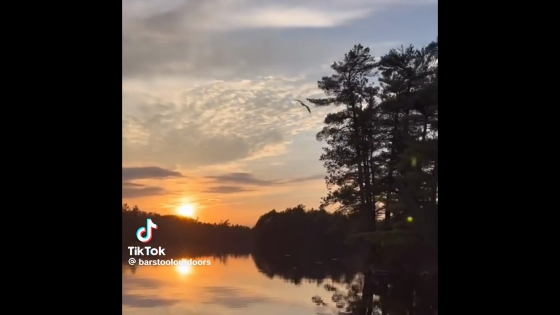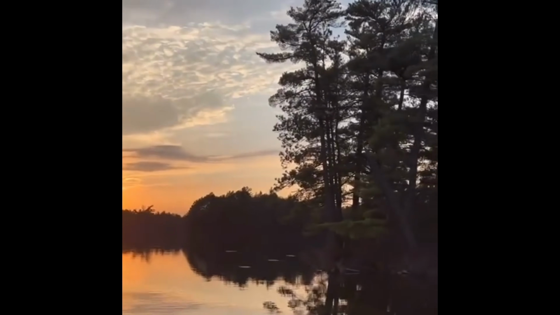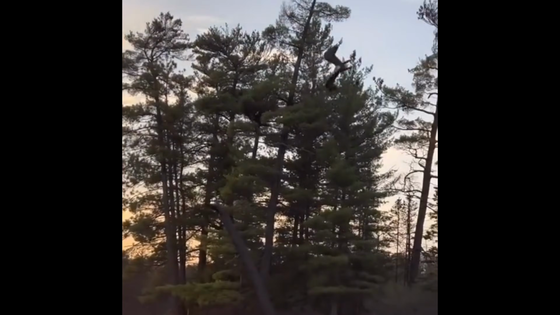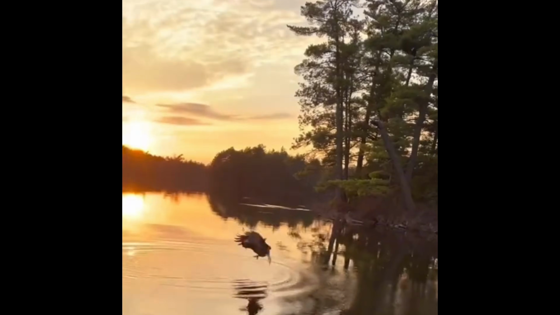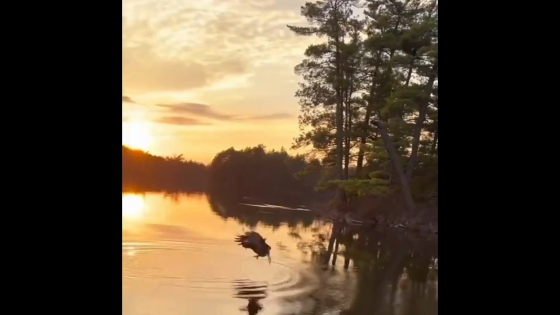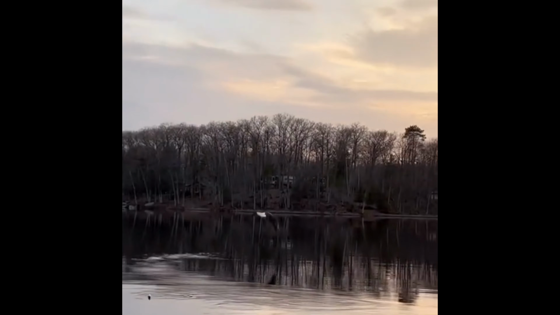As soon as the fish even remotely touches the water, a bald eagle appears from a tree. It squawks as it flies closer and swoops down. It spots the fish through the water and calculates the perfect attack. It snags the bass with its sharp talons and flies away with a successful meal.